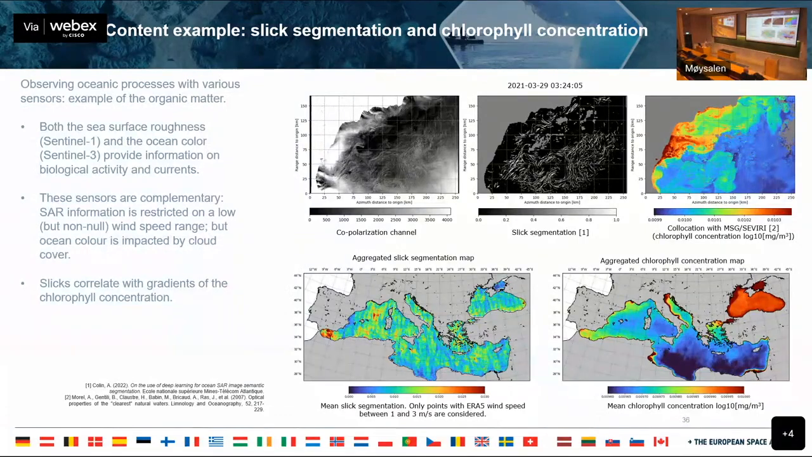The bottom two plots here show a climatological approach. So using all the data, this is the occurrence, or number of slicks detected in these regions, on the bottom left from SAR, and on the bottom right this shows the chlorophyll concentration map. So you can see there are a lot of similarities, but there's also some differences. So it's pretty interesting.